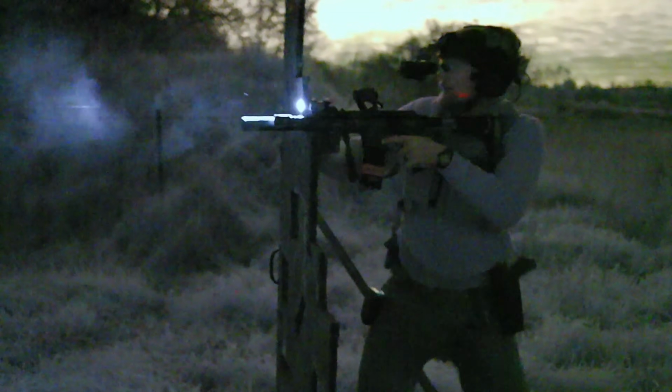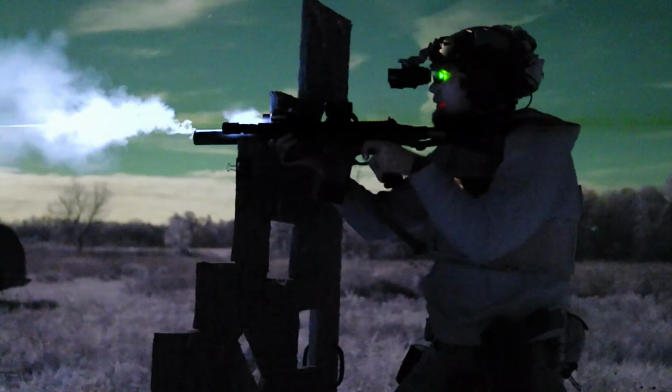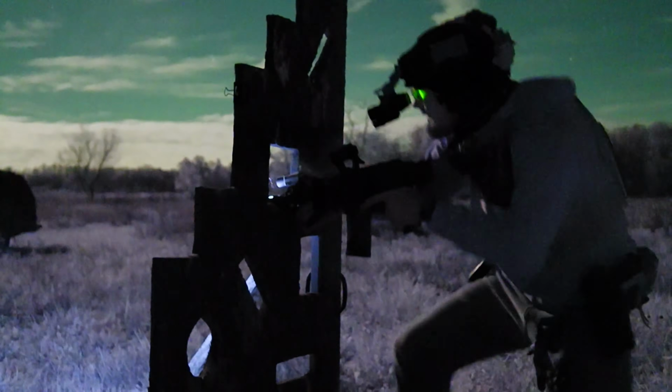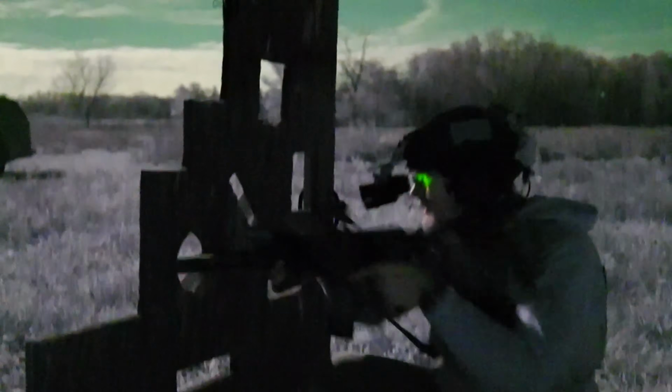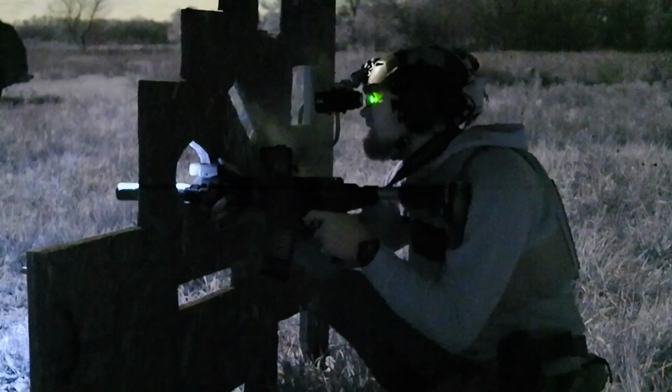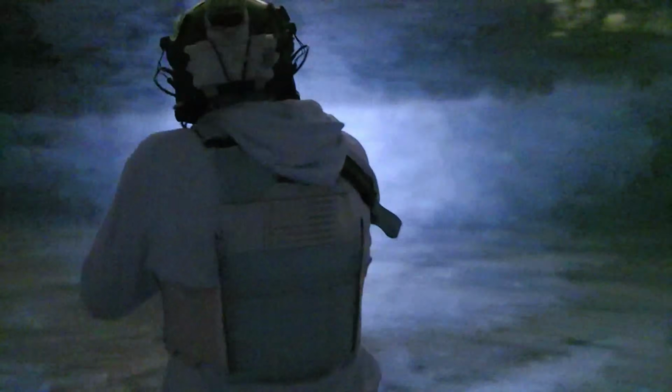Now, like I said before, with our primary rifle, if you have an IR laser, it's not really going to matter whether you have it on your dominant eye or non-dominant eye, because we don't have any focal points in front of us or parallax. We're just looking at a laser down range, and there's no issues there.